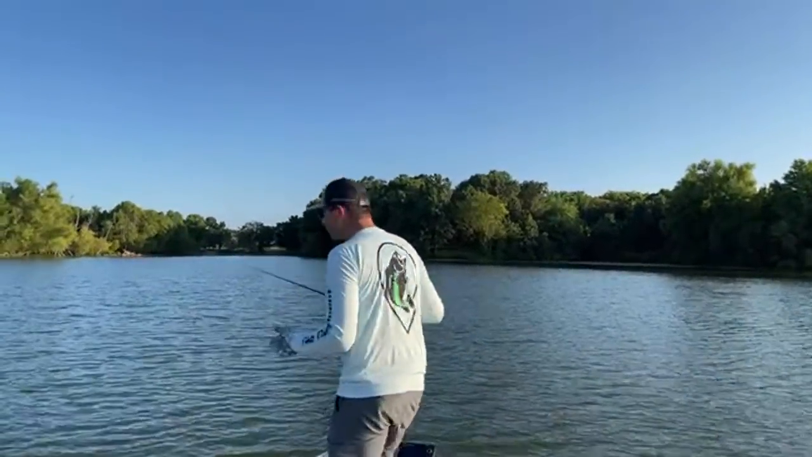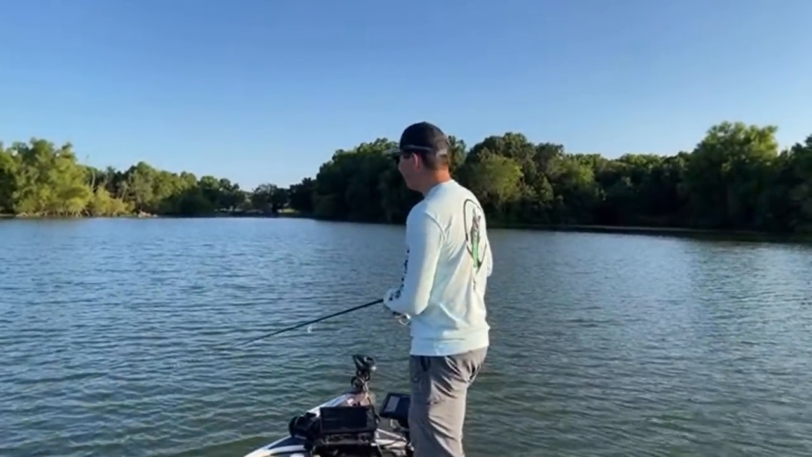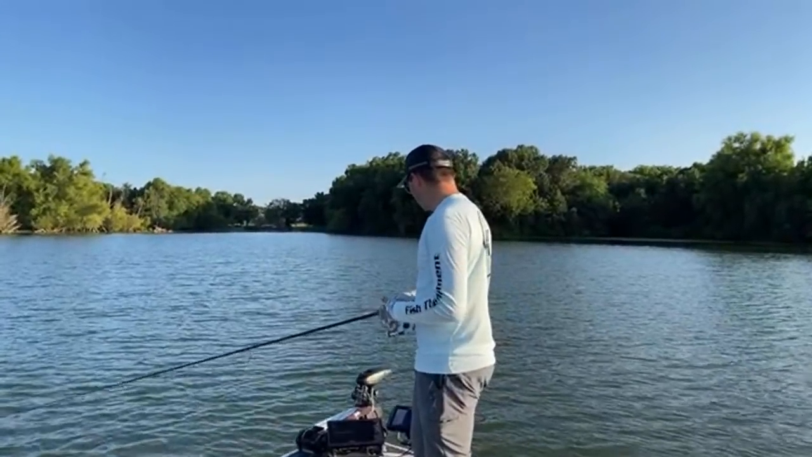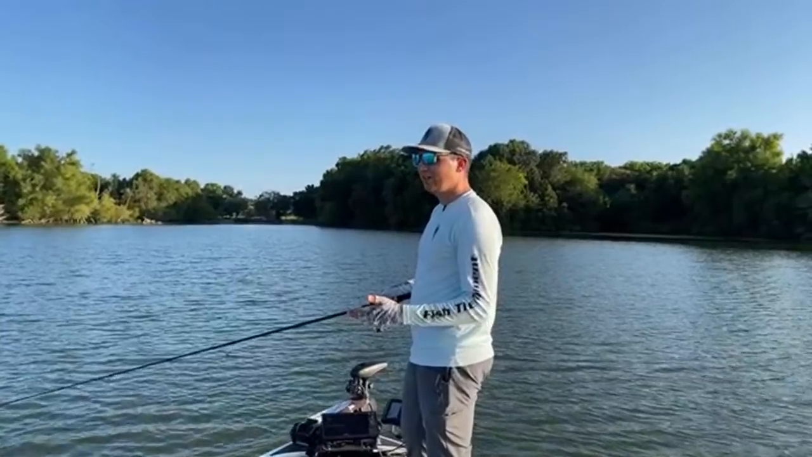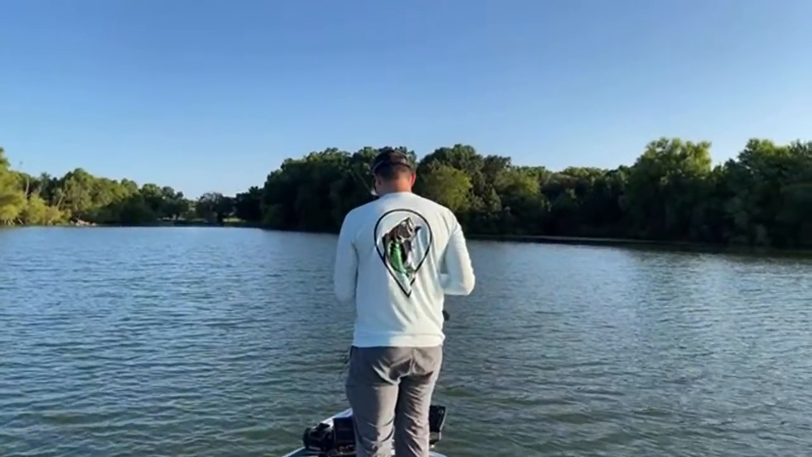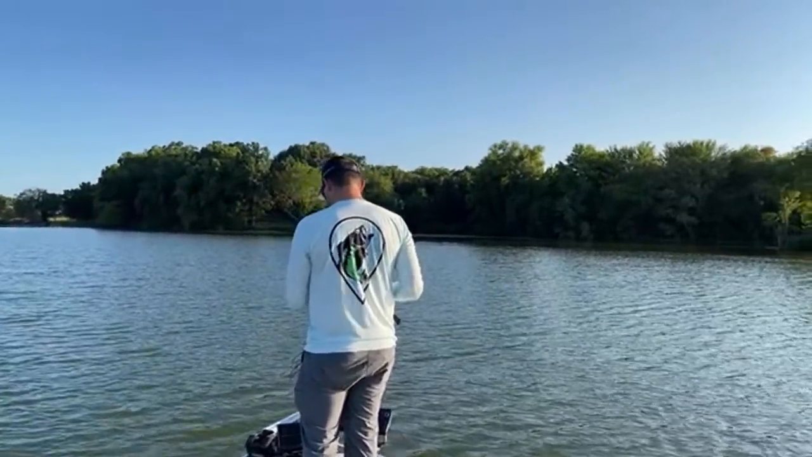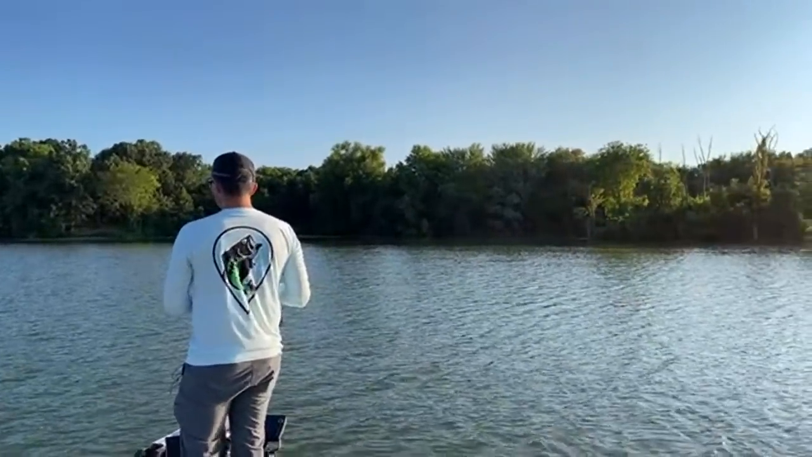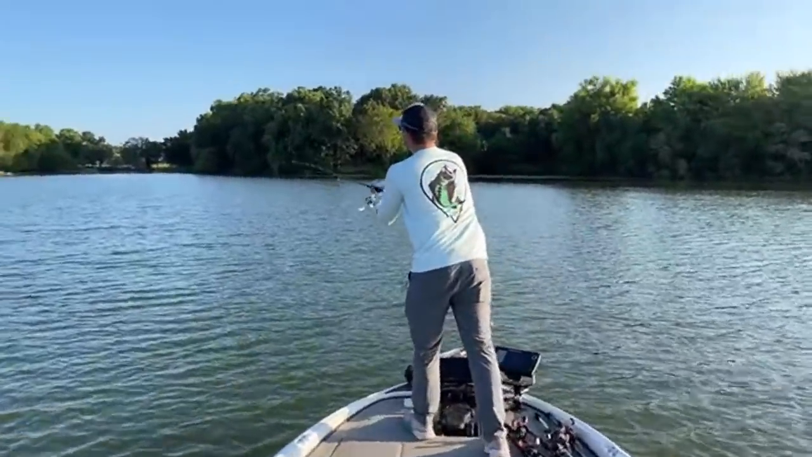I'm not used to throwing spinning gear too. I probably should be throwing this on a bait caster. I normally do, but I thought, you know, why not? I'm gonna throw the spinning rod today. I don't like spinning tackle, as many of you know, for that reason, because I lose fish. But if I was on a bait caster, that fish would have been in the boat. Gosh darn it. Well, hey, you saw him at least.